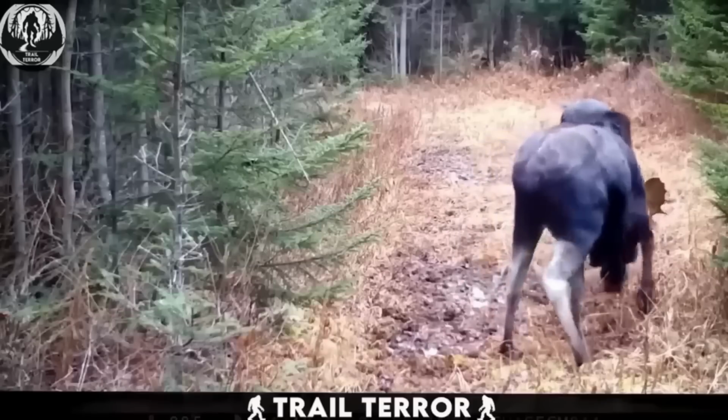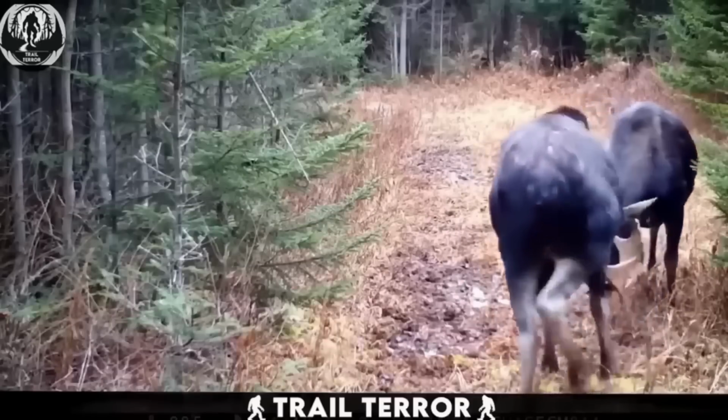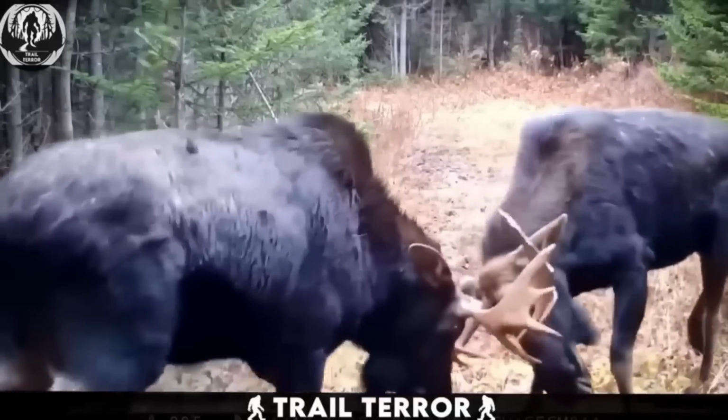Fortunately, their horns do not become entangled. I have seen some instances where, due to the horns getting entangled, both males lost their lives.